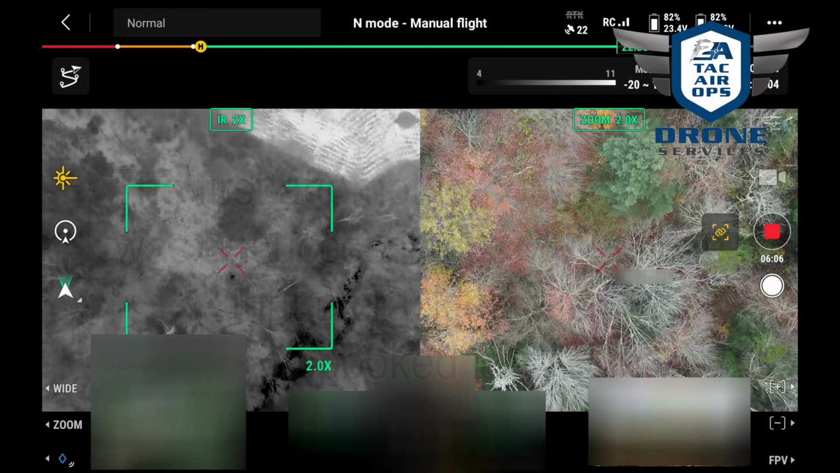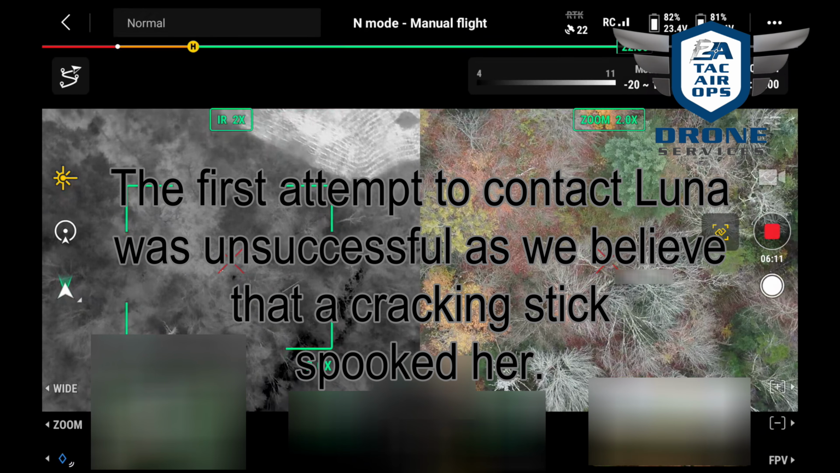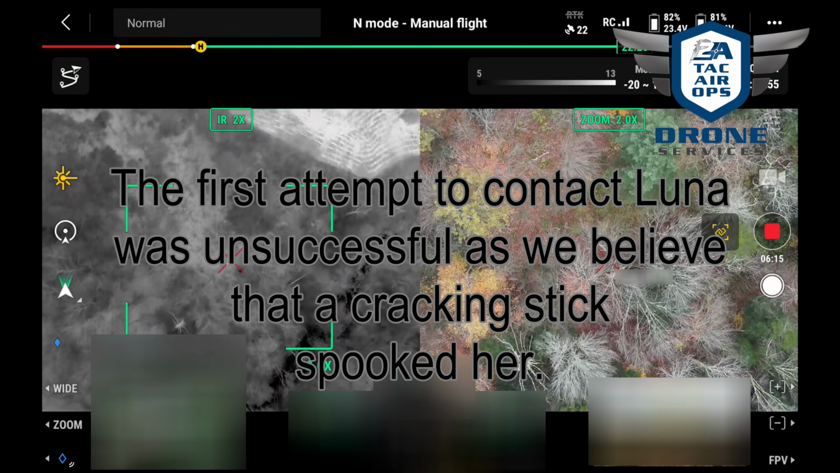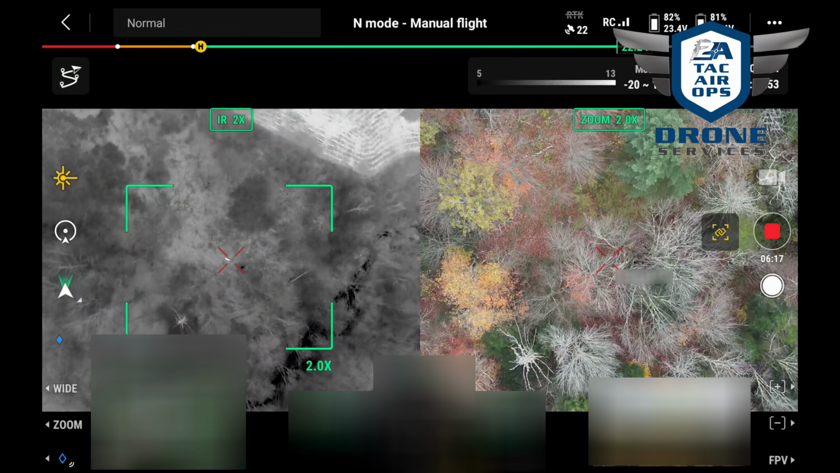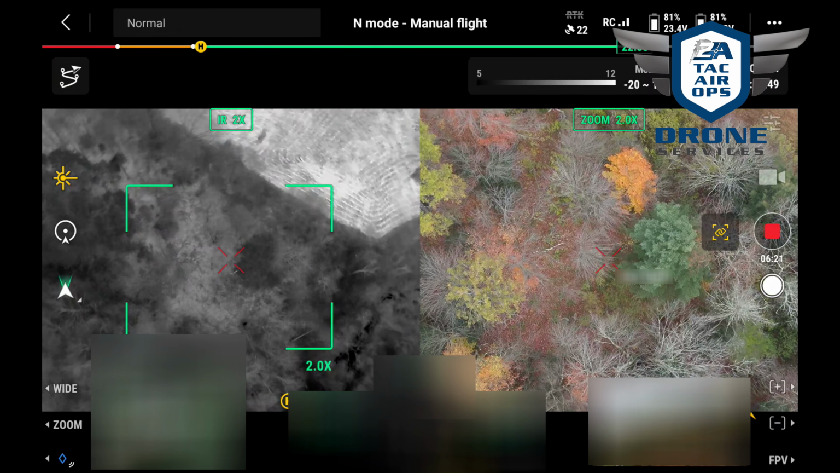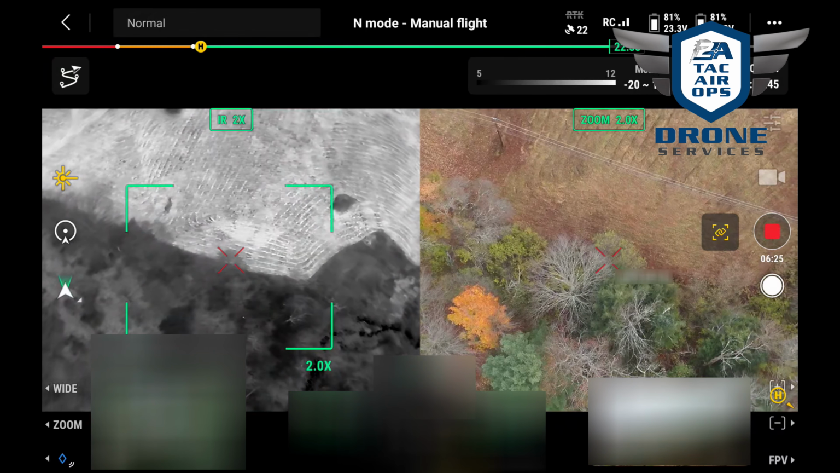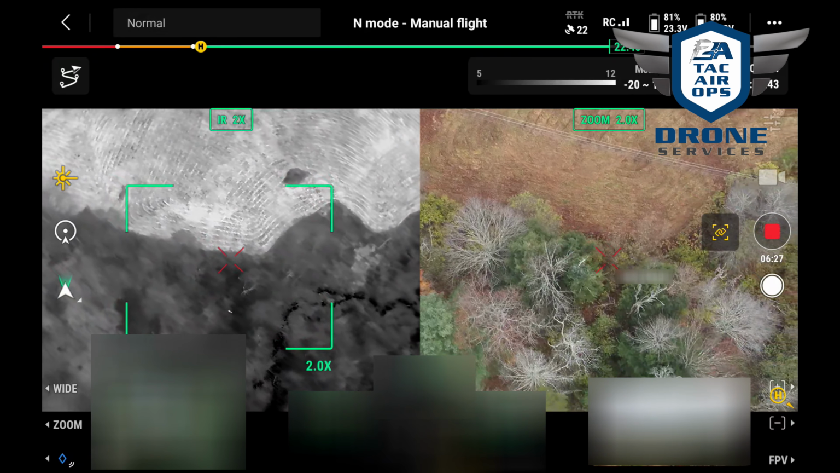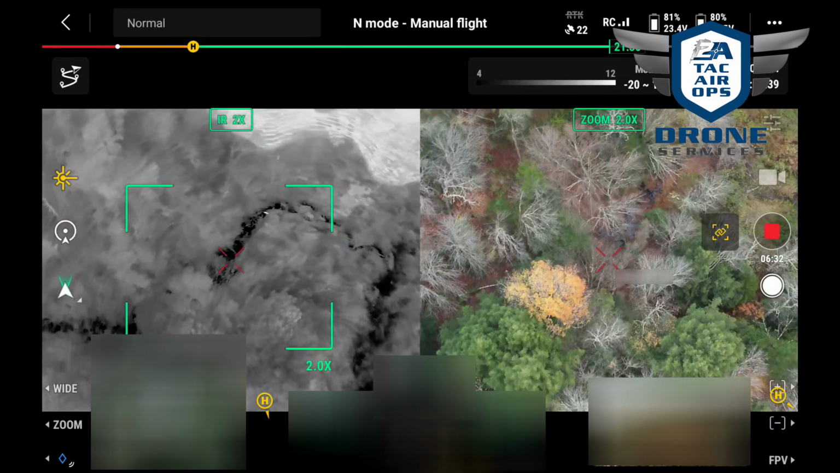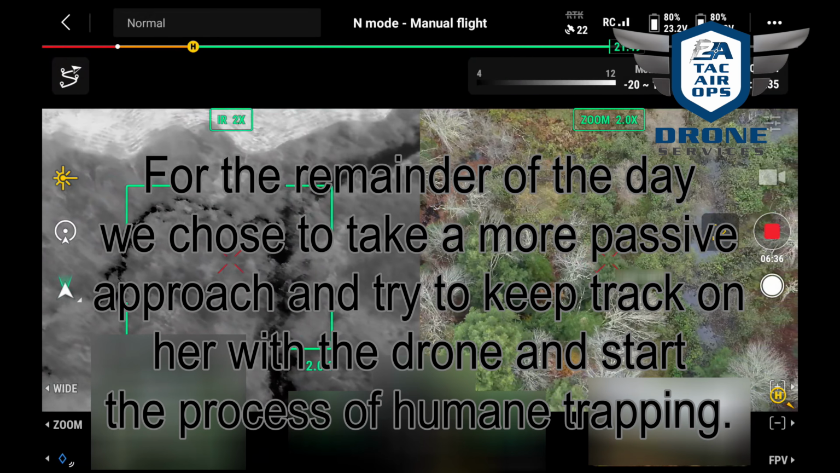Nikki, I want you to sit. I want you guys to stand by, and Nikki, I want you to start doing the stuff we were talking about. Give me a second. I want to try to hopefully salvage this so she doesn't run off. Copy. Man, she's going fast.